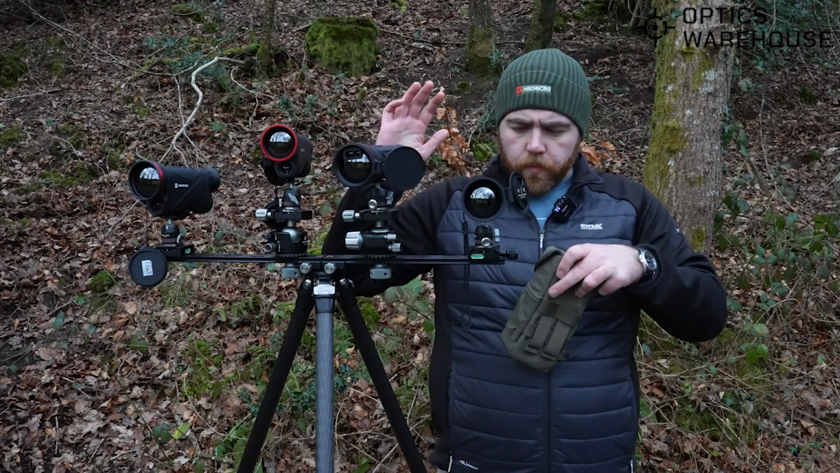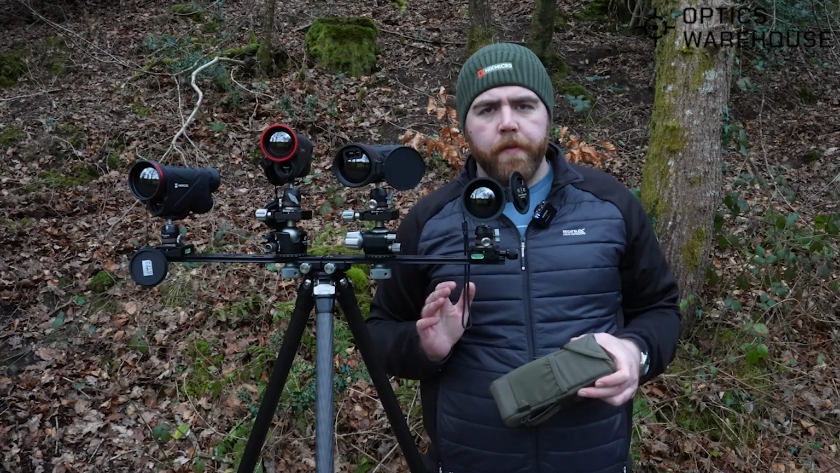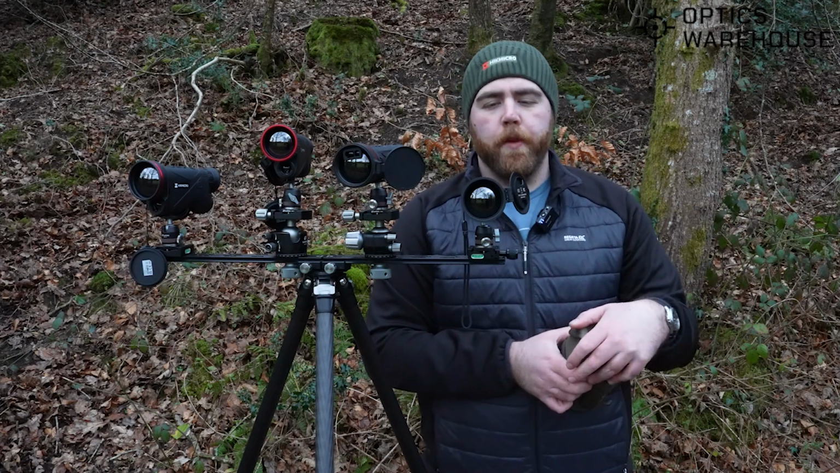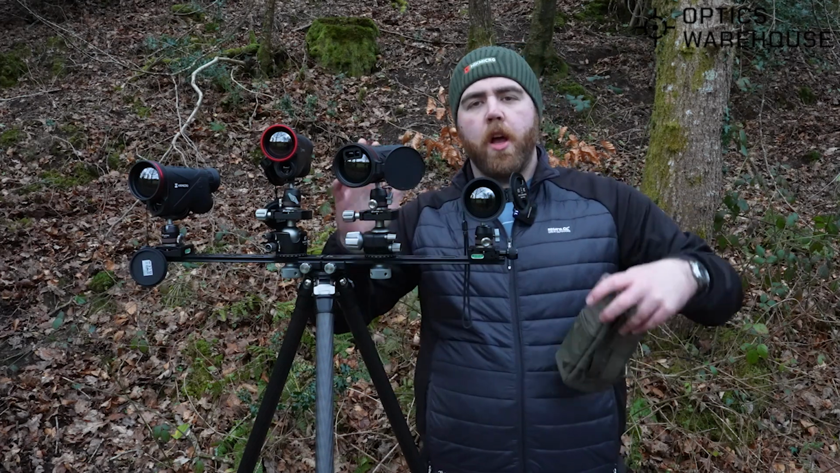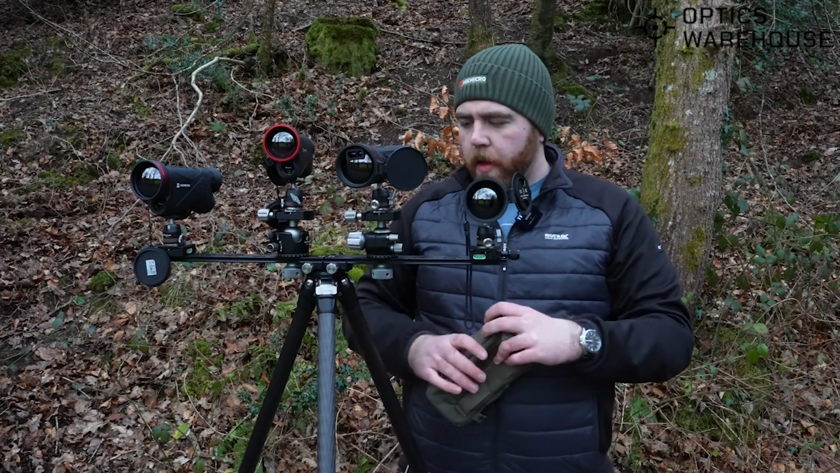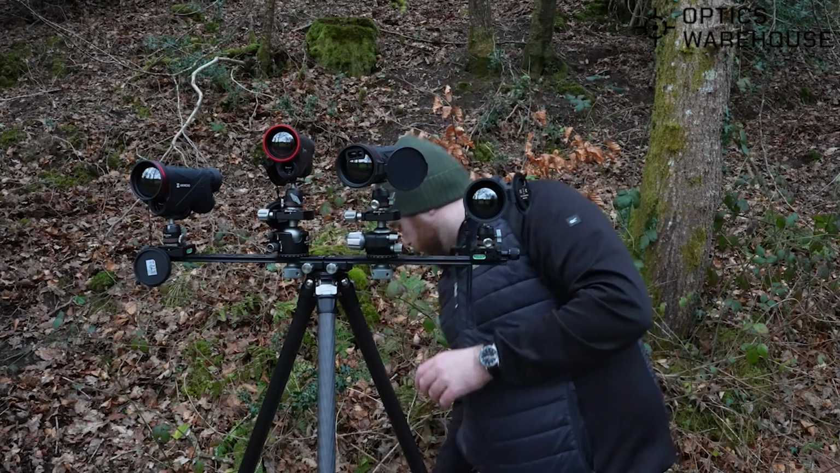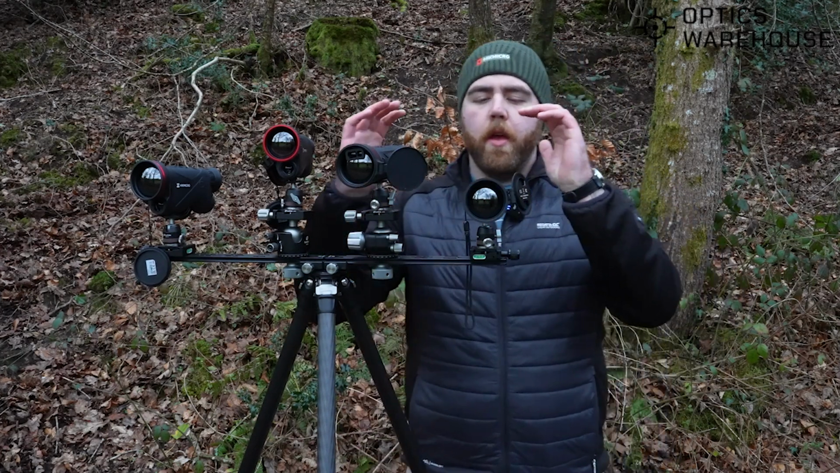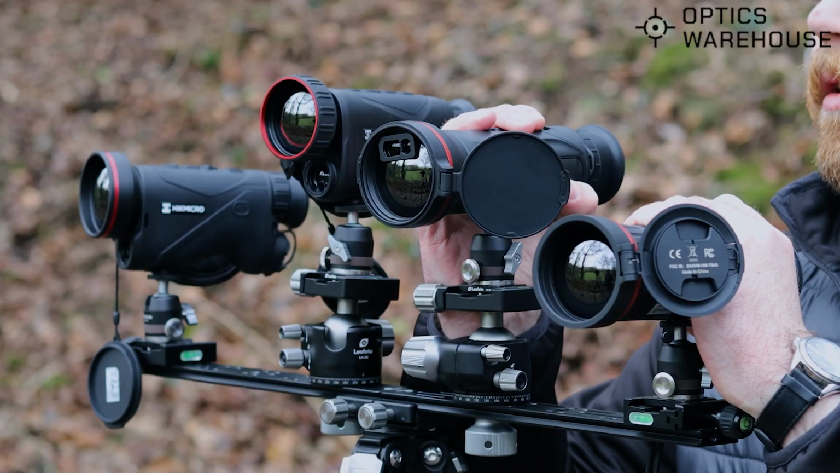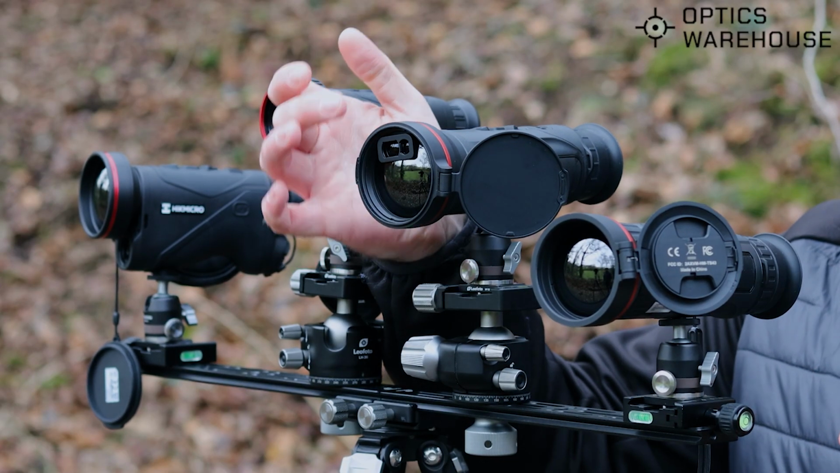I'm going to give you a quick overview first and talk through some of the differences before I show you some of the footage. We'll start with the Falcons. I'm just going to pop this down a moment. The Falcon, these are both 50s. Hopefully you can see that in the lens here.